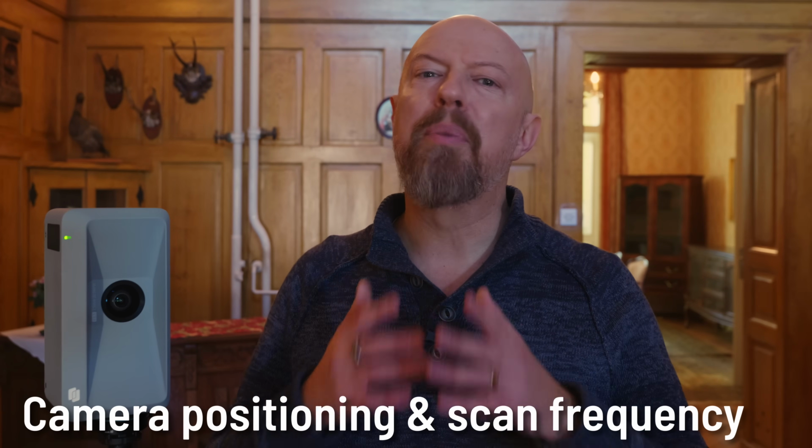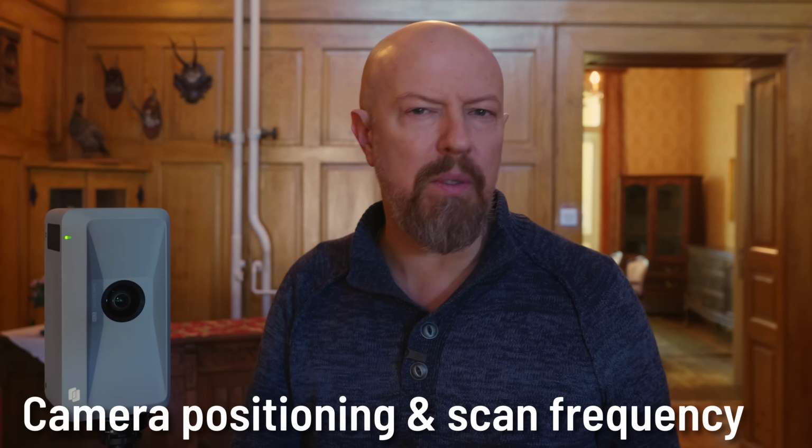Let's talk about camera positioning in a room and frequency, how many scans you need per room. It largely depends on the level of 3D detail that you want, and of course how many points or hotspots you want your viewer to be able to jump to. The more scans you do, the more accurate your cloud data will be, obviously. But if all you care about is the 360 tour, then as long as the camera can see another scan position, that's all the precision you need.